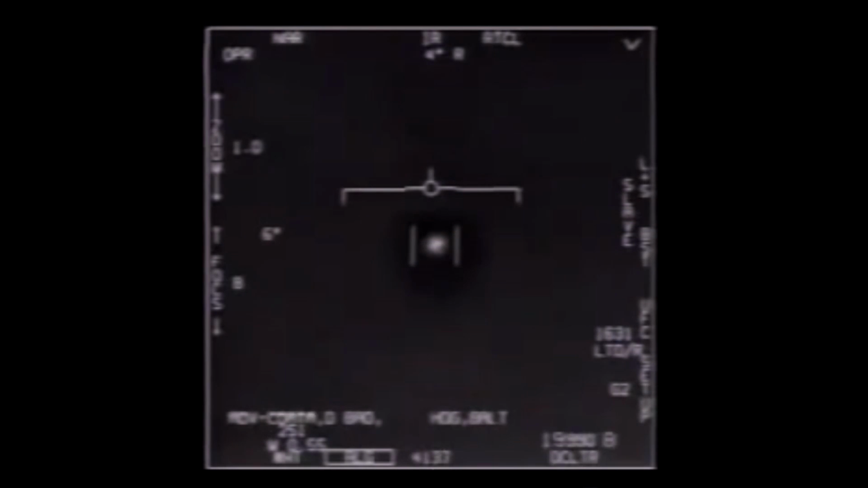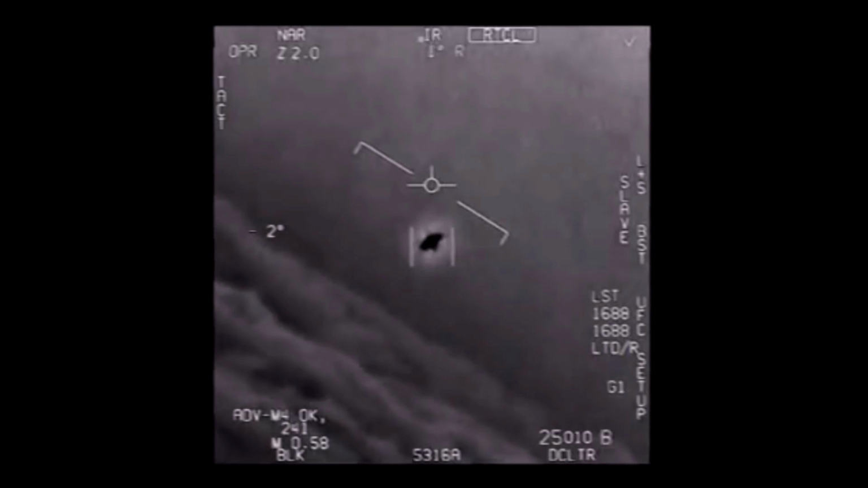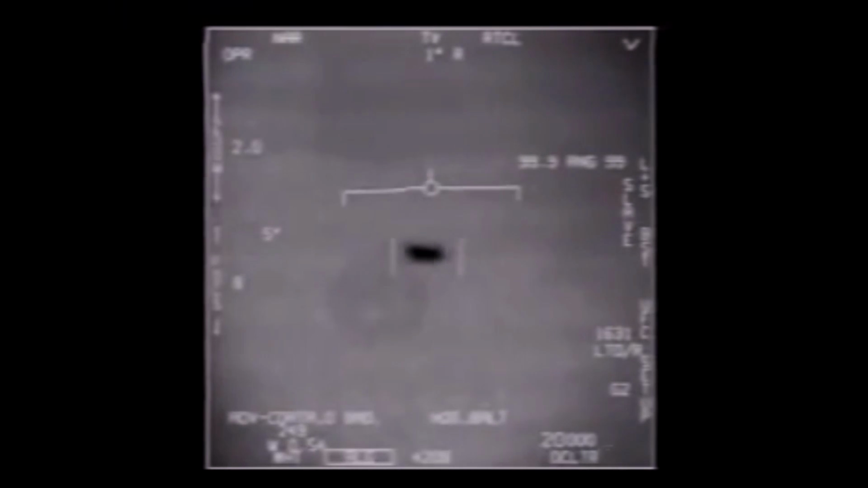For many people, this is enough. Spooky, unidentified crafts with never before seen capabilities captured by the military on camera. I mean, what could be more credible than that?